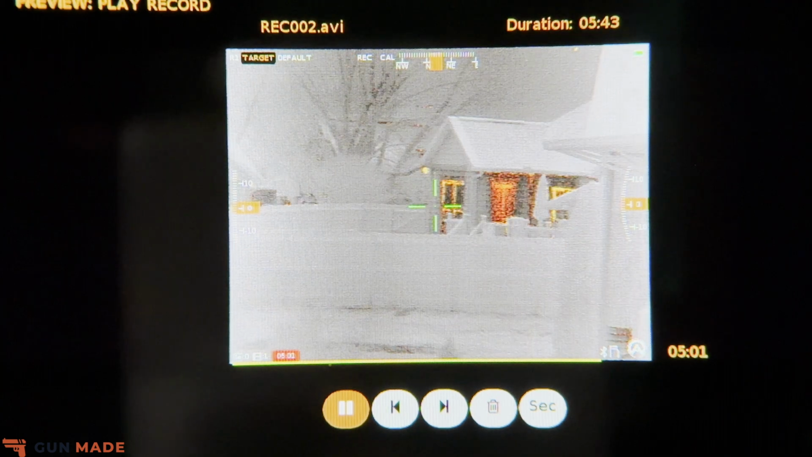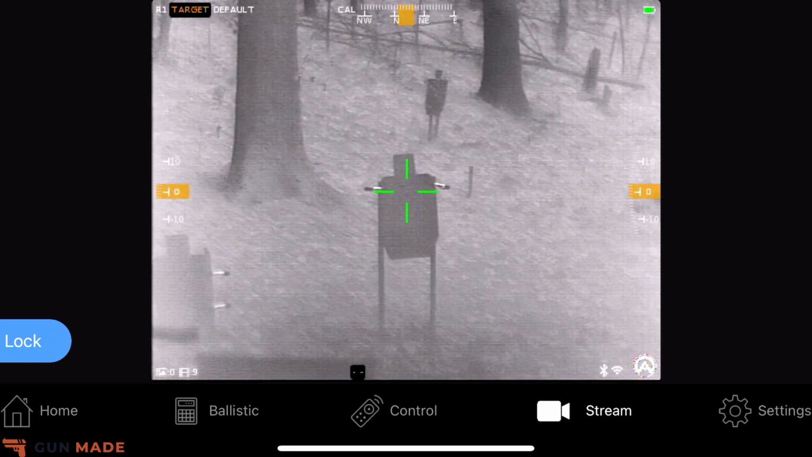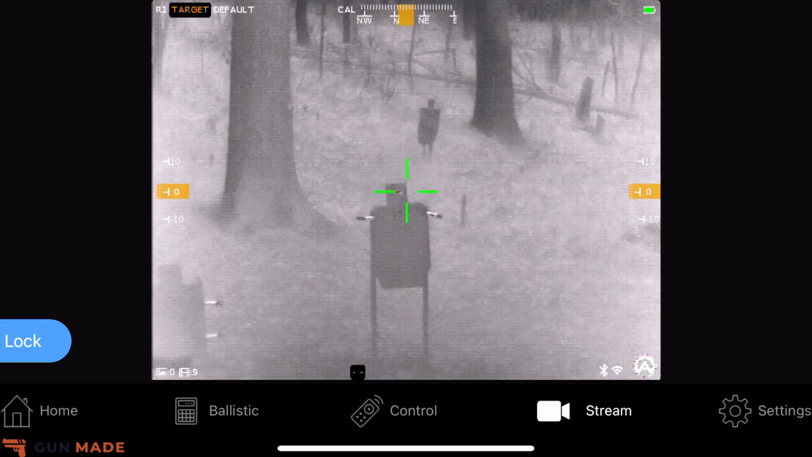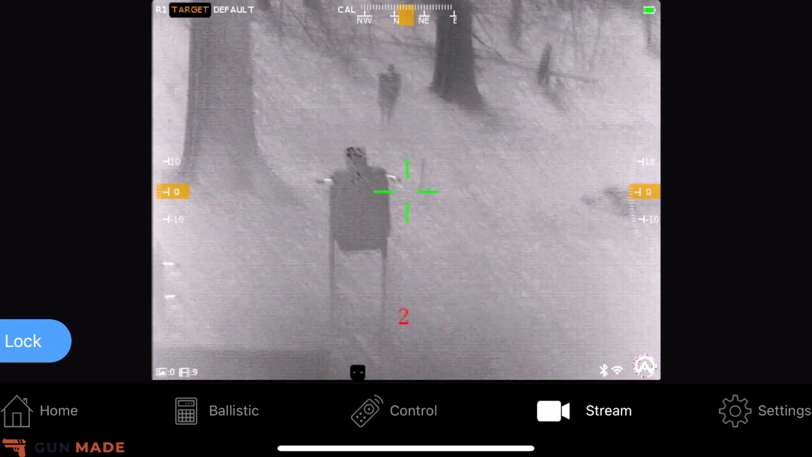One other option was to connect to the app, which was very simple to use. I will give them that. They do have a good interface on that app itself, and actually just screen record what you were recording on the device. That way you actually have a hard copy on your phone or whatever that you were using.